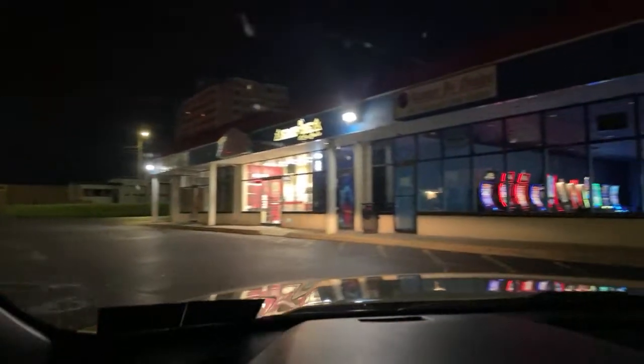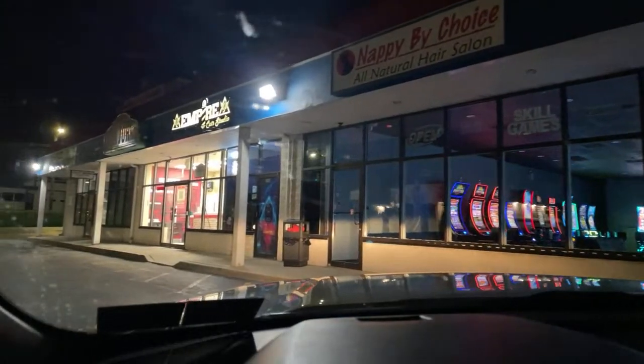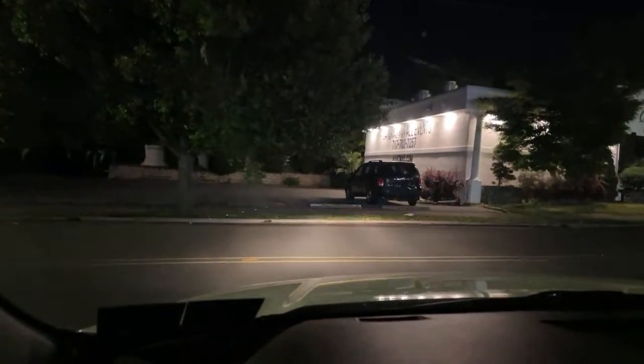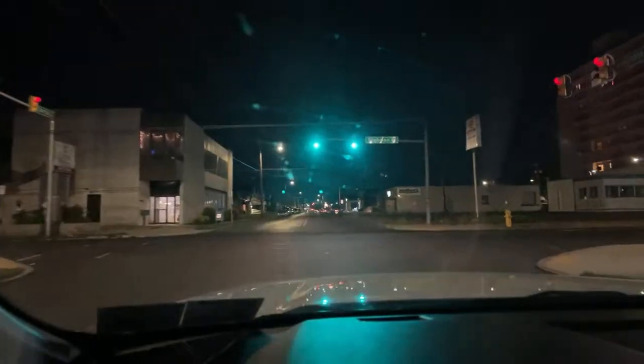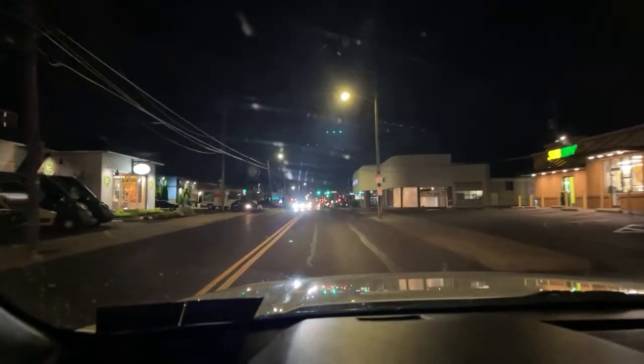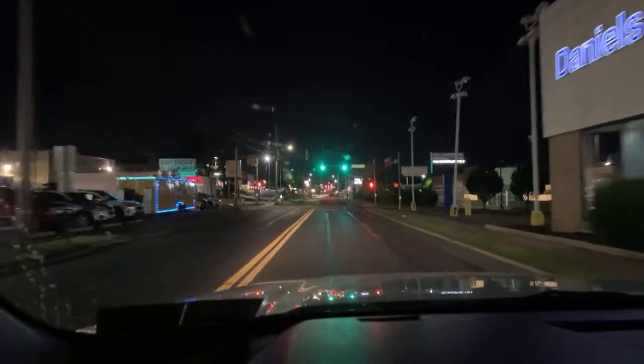Look at this, look. And that's all it is. Nappy by choice. Oh, it used to be a hair salon, but now it's just machines. Do you think they're making money? And how long is that going to be actually legal? And there's the second one I've seen pop up now. Most smoke shops have the skill machines and the mini markets, but now they said, screw it, we're just opening the storefront with all skill machines. Anybody play skill machines here? And is it really? I mean, I would think the user is going to lose a lot of money on those things.